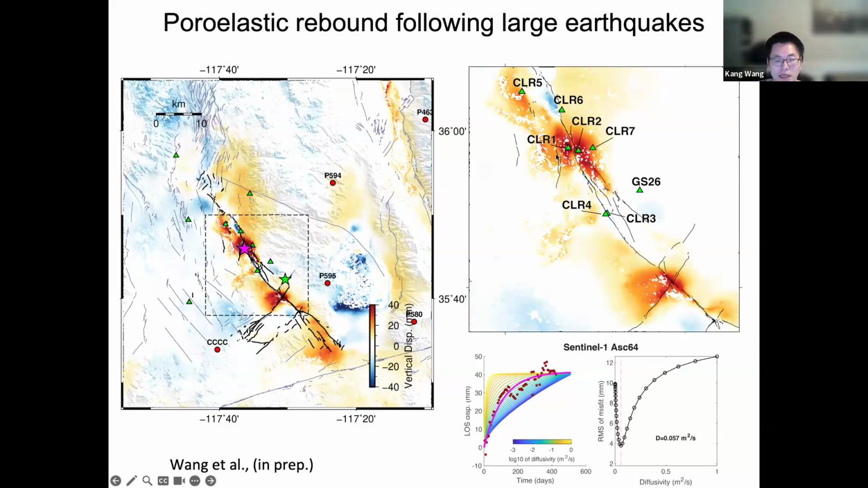If you zoom in here, you will see that there was a significant uplift around the mainshock epicenter. This is the mainshock epicenter. There is significant uplift here, as well as in the area around the 6.4 foreshock and 7.1 mainshock. So we interpret those vertical deformations as mainly due to poroelastic rebound. I will skip the details, but we have done pretty careful cleaning up of the data and explanation. We think those are primarily due to poroelastic rebound.